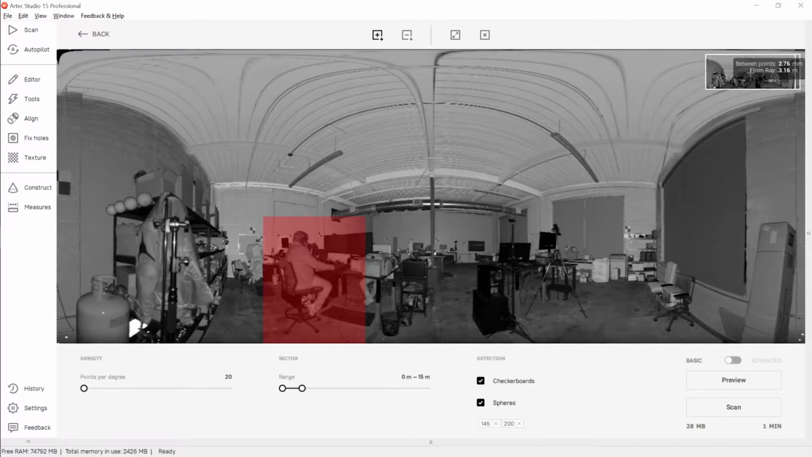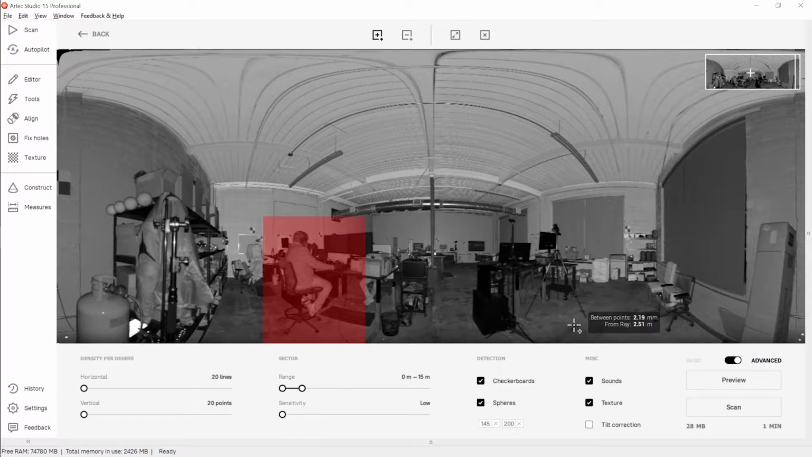So when you have all this dialed in the way you want, you just click scan, and you'll see the Ray will start beeping. If you have this sounds checkbox checked, it'll take its scan, and then it will deposit that file into Artec Studio, where you can start manipulating it in the workspace.